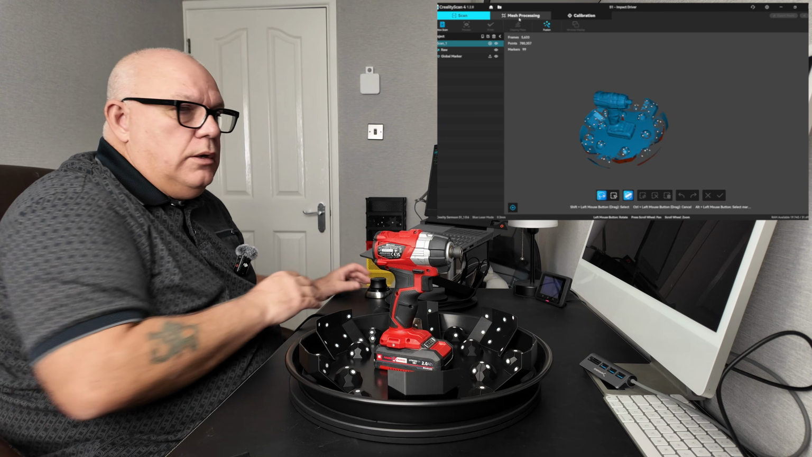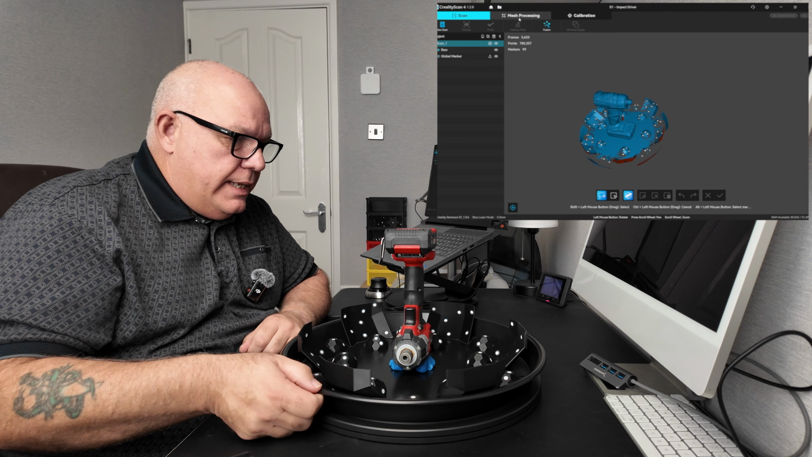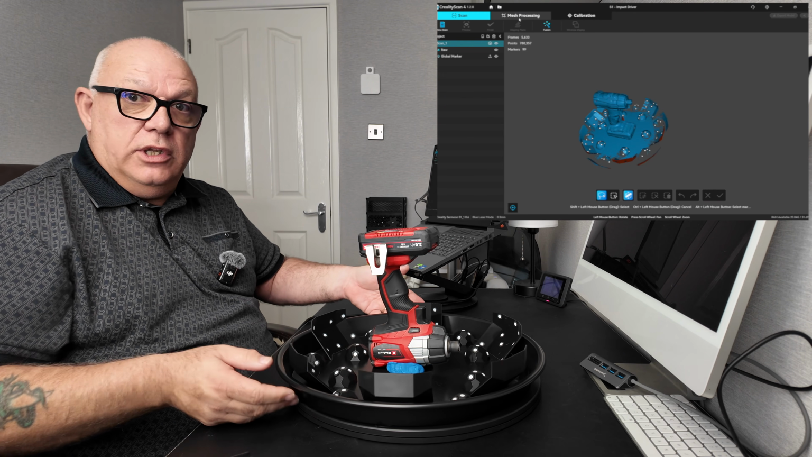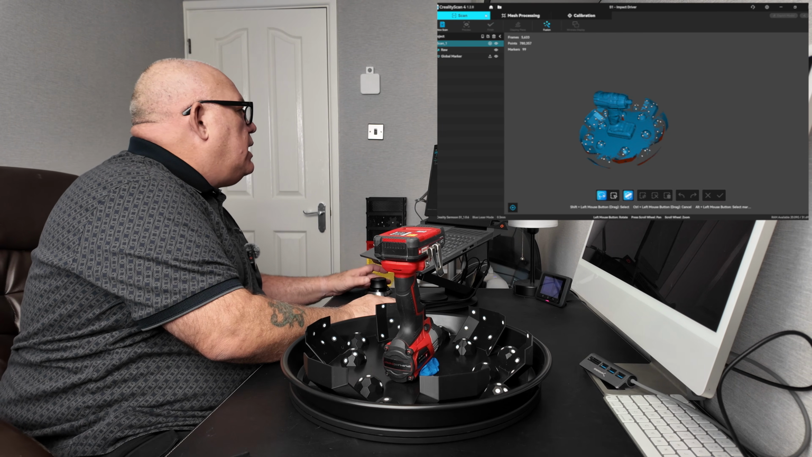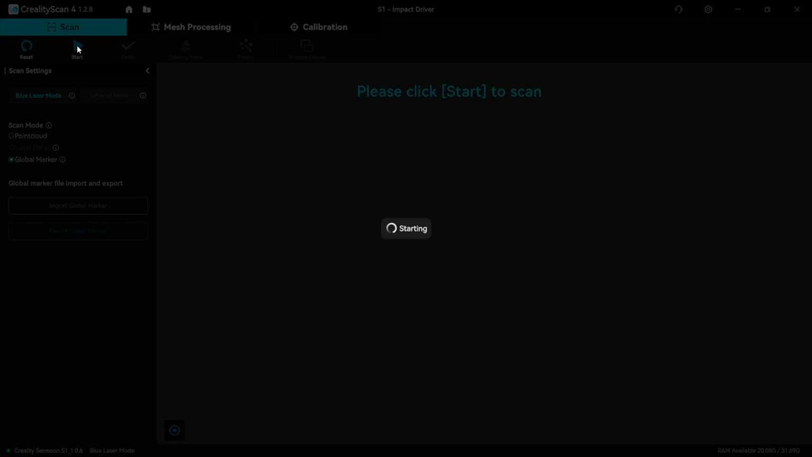I'm going to do another one, but this time I'm going to flip it over. Okay, so I've turned it upside down and then made it balance on a bit of blue tack. Hopefully it'll be strong enough. Start another scan. Now this is one thing about this software. It doesn't actually save automatically the global marker scan. You can save it and then you can import it in, but it doesn't actually save it automatically. And unless you actually remember, you've got to do it again. So let's do the global marker scan again.